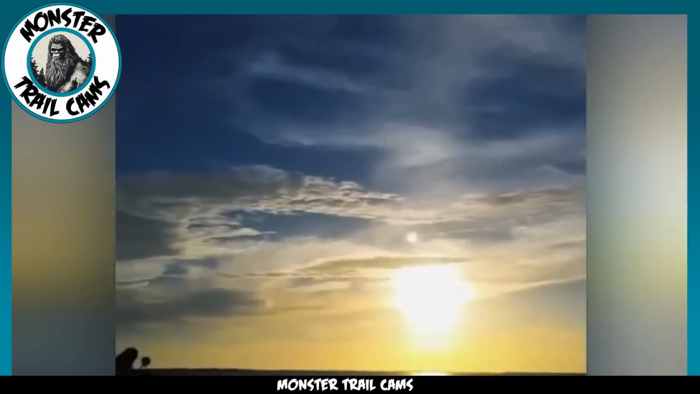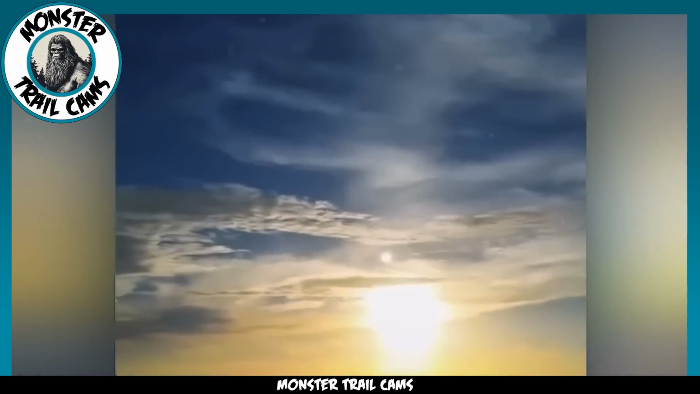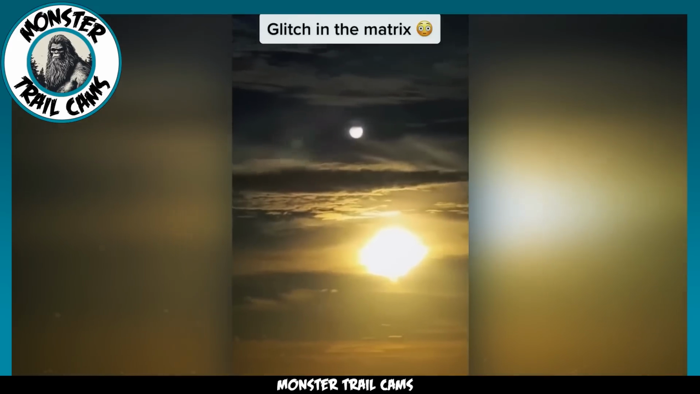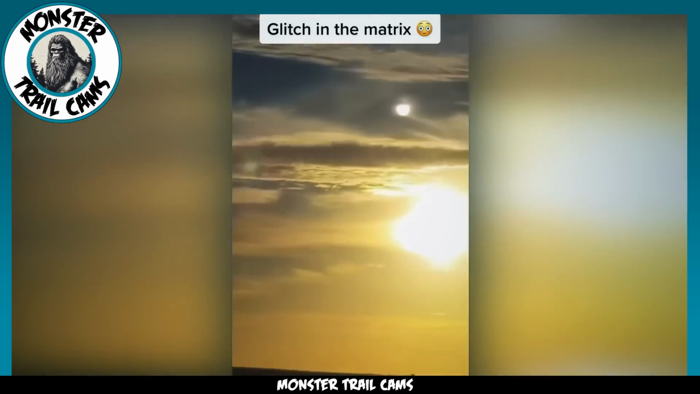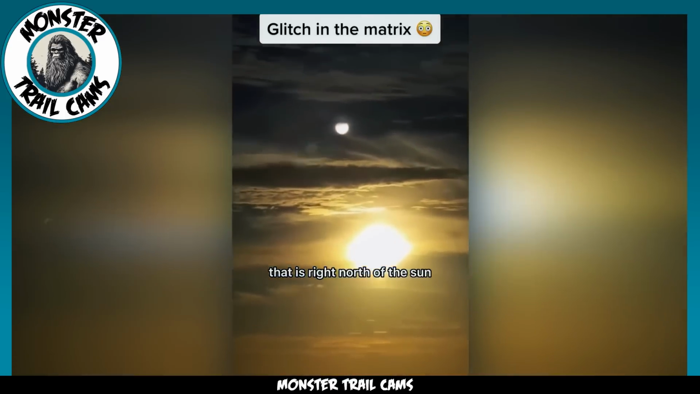A user recently shared a video clip on TikTok that captivated many. The footage, both puzzling and slightly unsettling, featured an oddity in the sky that left countless viewers scratching their heads. As the video begins, we see a puzzling orb of light positioned just above the sun, almost as if there's an additional celestial body. Planet that is right north of the sun.